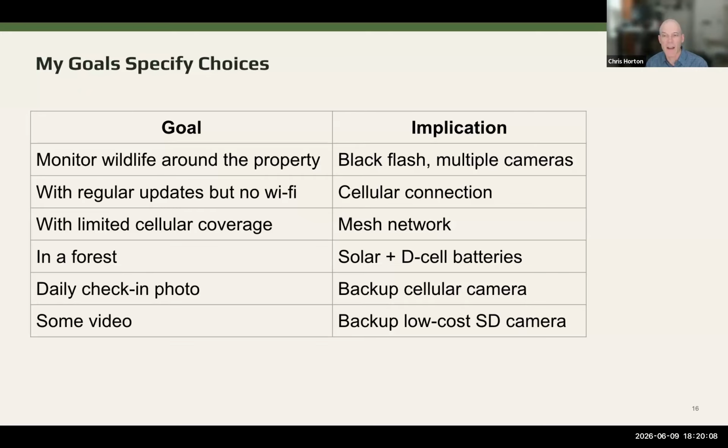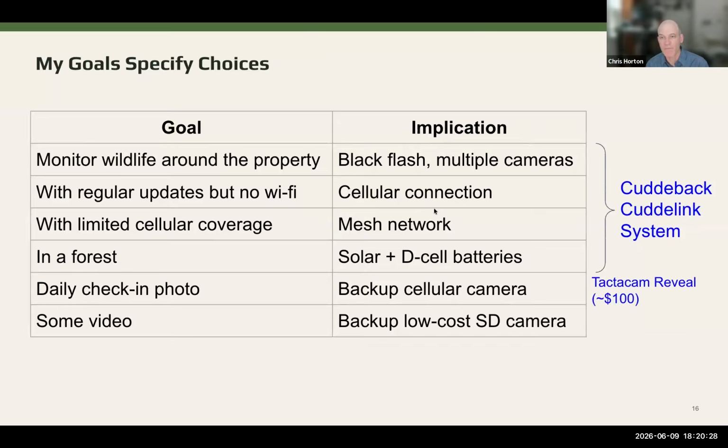And then on top of that, I just want to see every day what's going on. Is there snow or is there rain or what's happening? So I wanted a camera that can do daily check-ins. And the first system that I got, which was the Cuddy Link system, did not do that. So I got a secondary camera that does daily photos, which is a Tacticam. And I'm not endorsing these. These are just some examples of things that you can get, right?